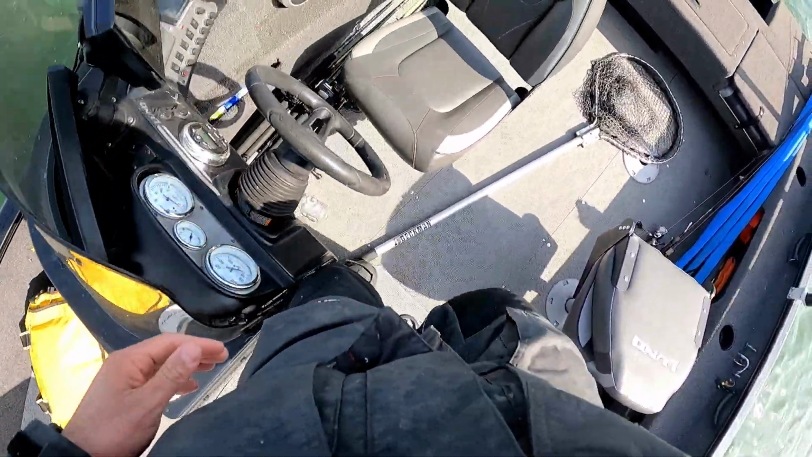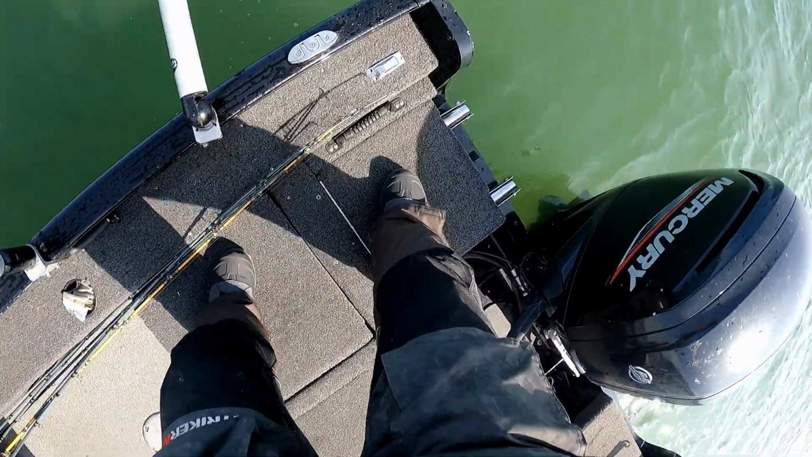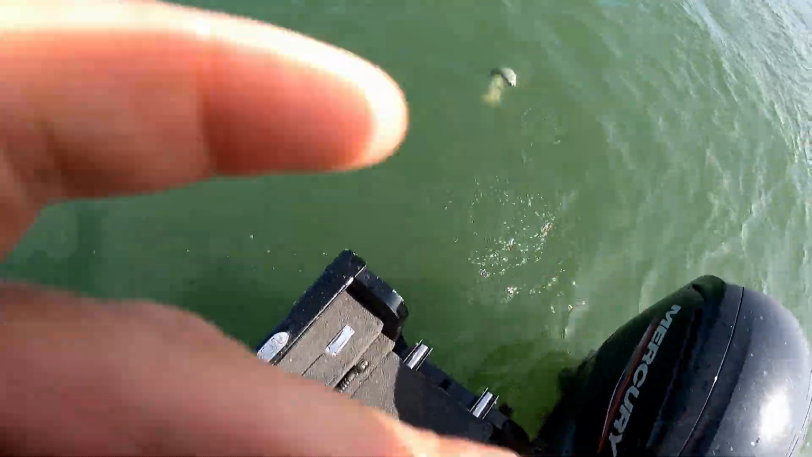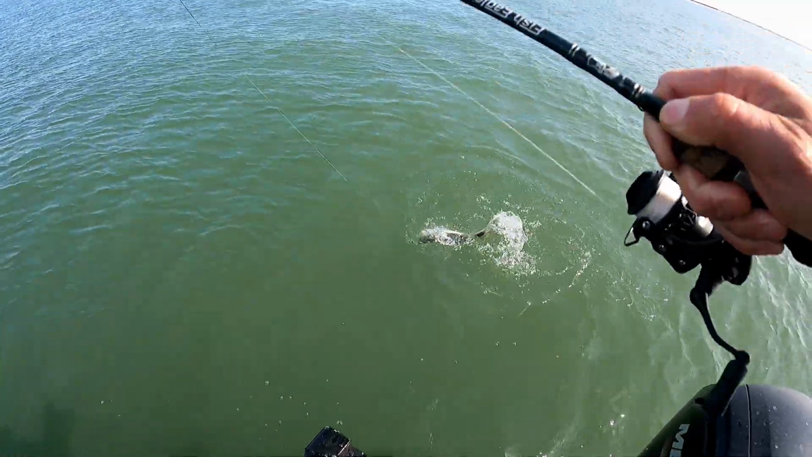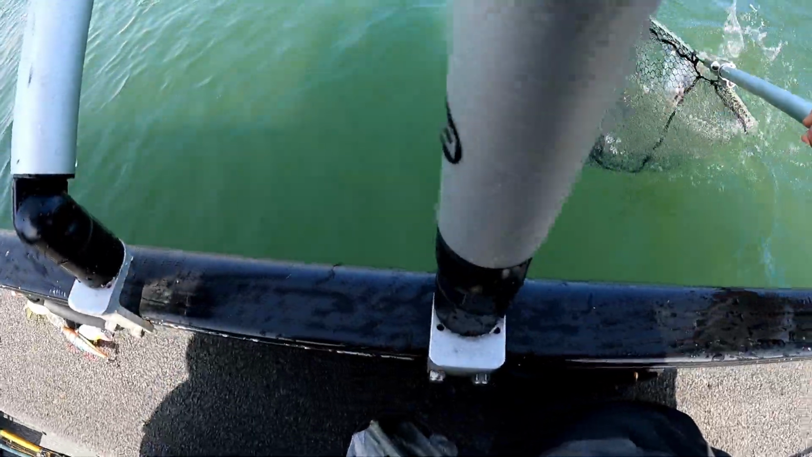Another steelhead. Holy smokes. He's all wrapped up. That was awesome. Oh, got him.